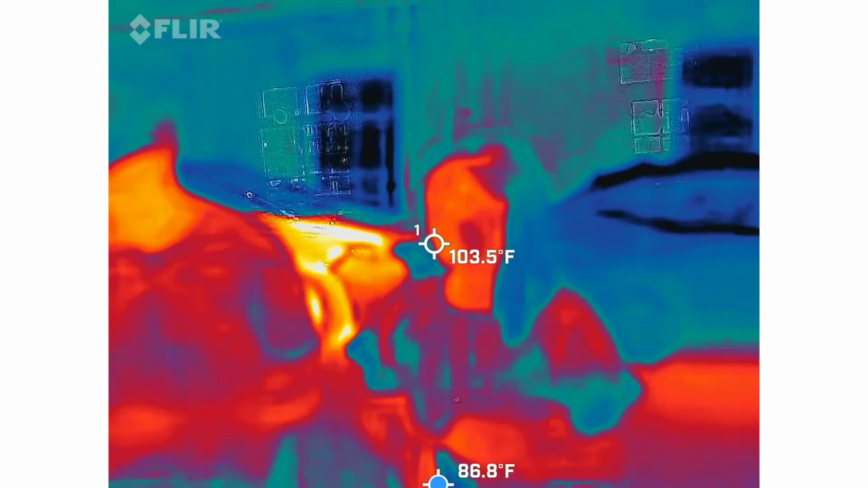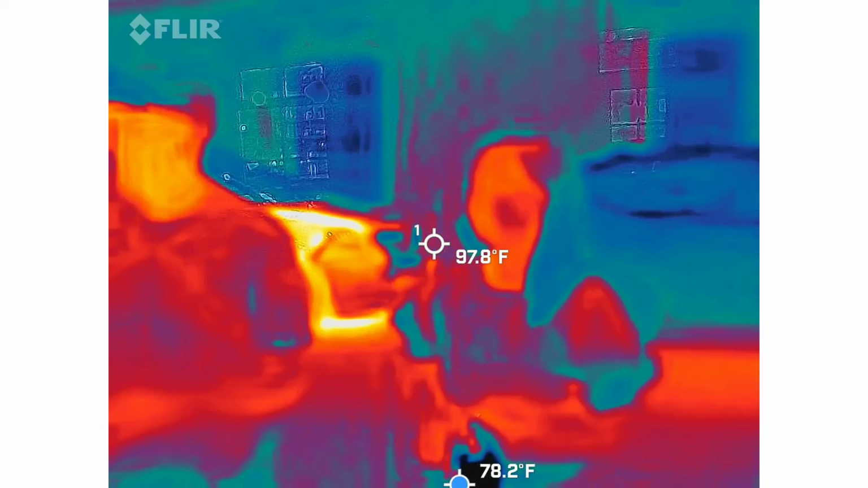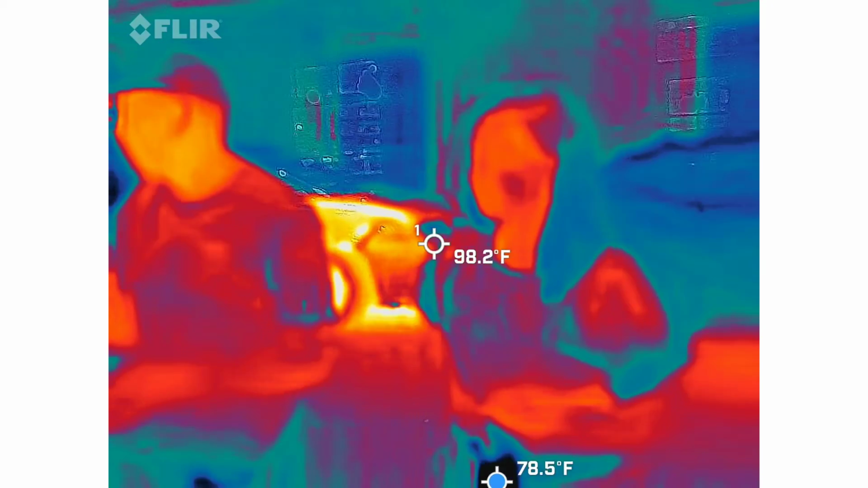The second one gives me red squares. The red squares, same thing. Something pops up here. The only difference is if I capture it on the camera, I can then put it in 3D software and give you the full 3D view of what we caught along with measurements.